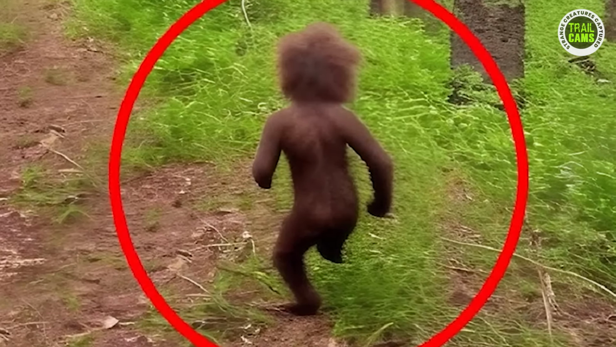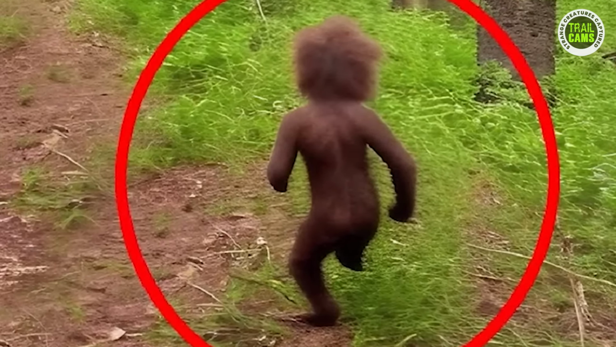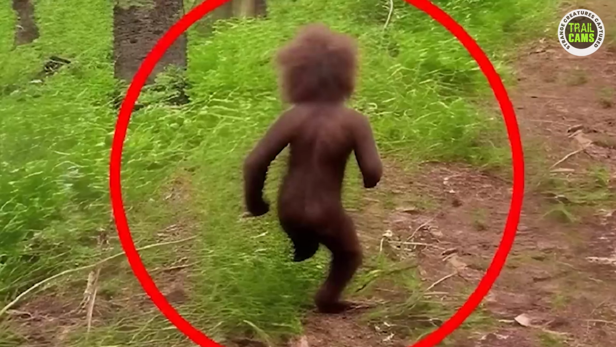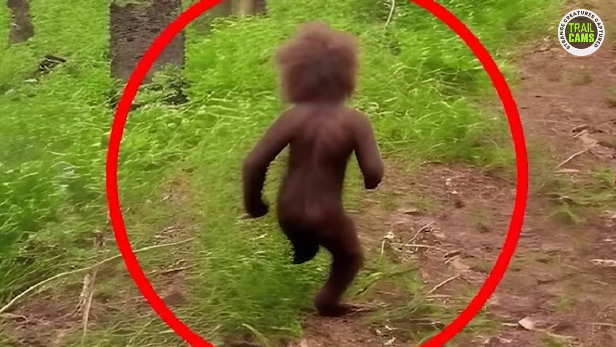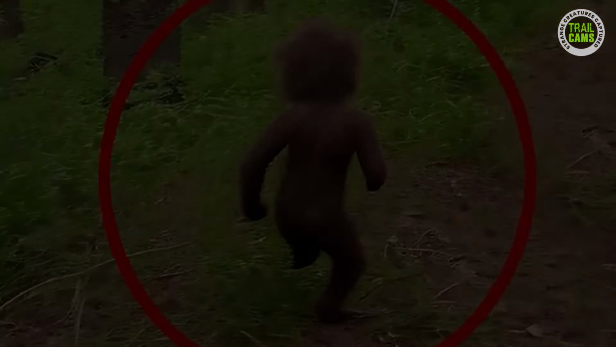Now, as we carefully observe the frozen moment in time, one burning question lingers in our minds. What was this creature running from? Something or someone had startled it, prompting a hasty escape through the dense foliage. I guess we will never find out.